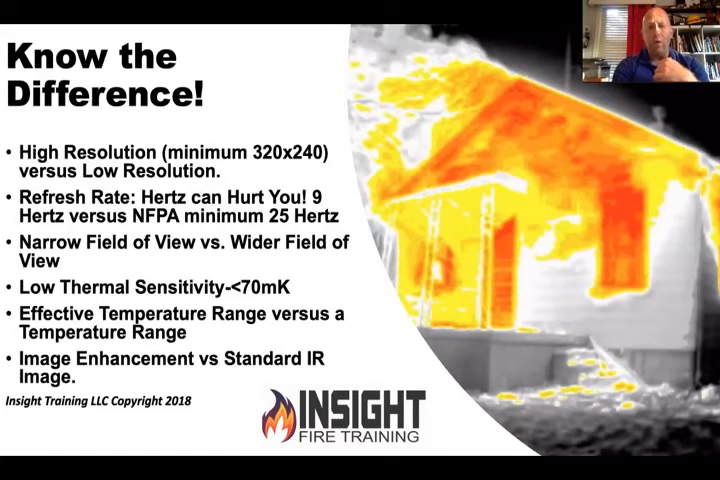We can stand in our kitchen now 3 rooms away and watch TV with my bad eyesight. Why? We've got more pixels. We've got a higher definition, higher resolution, yet our thermal imaging cameras don't go up to 320 by 240, which is 76,000 pixels. Why don't you look up the instructions on your TV and see how many pixels you got on your iPhone and your TV? And you'll be shocked at how many pixels we have on things we watch every day. But when it comes to looking for a victim, how low the resolution is.